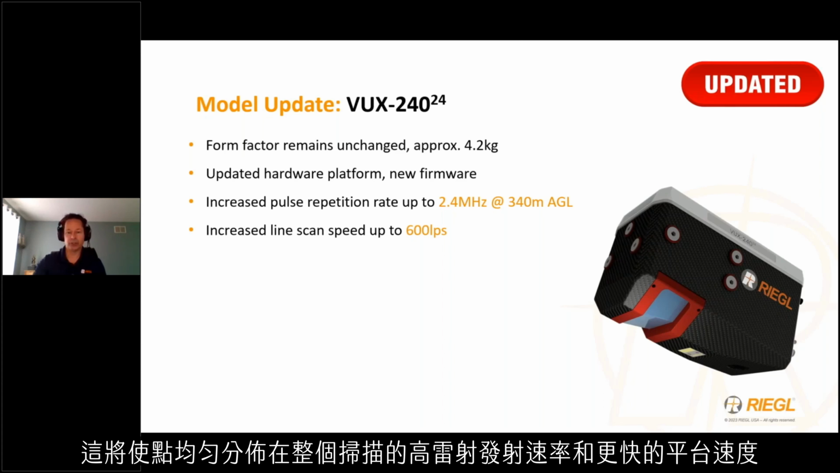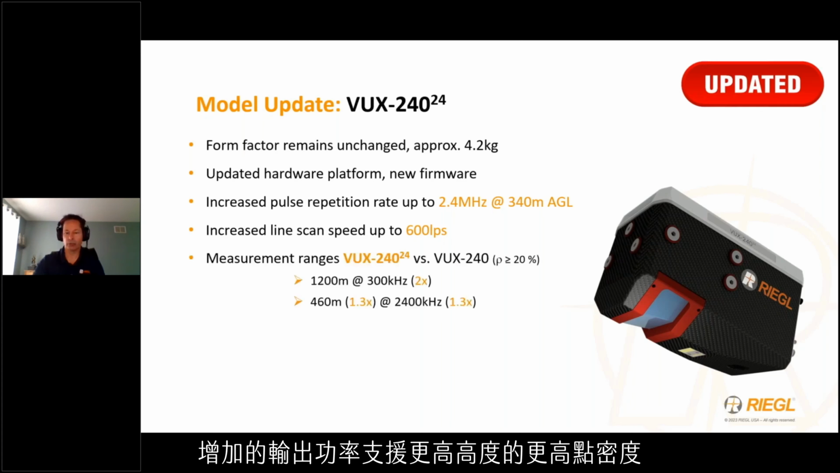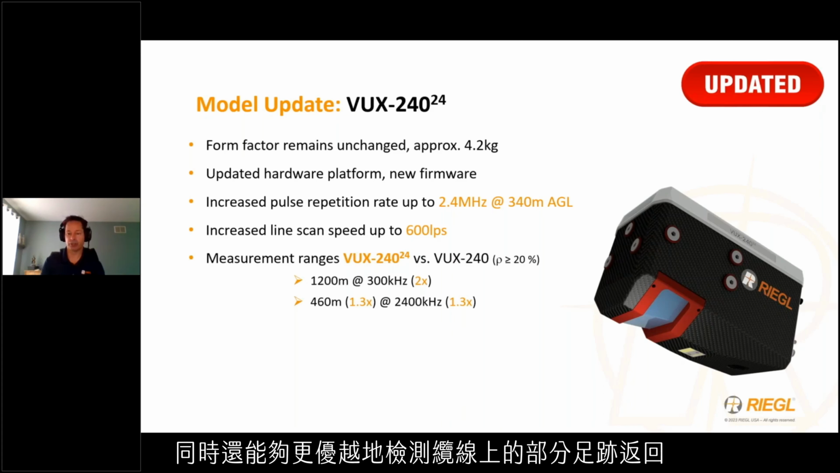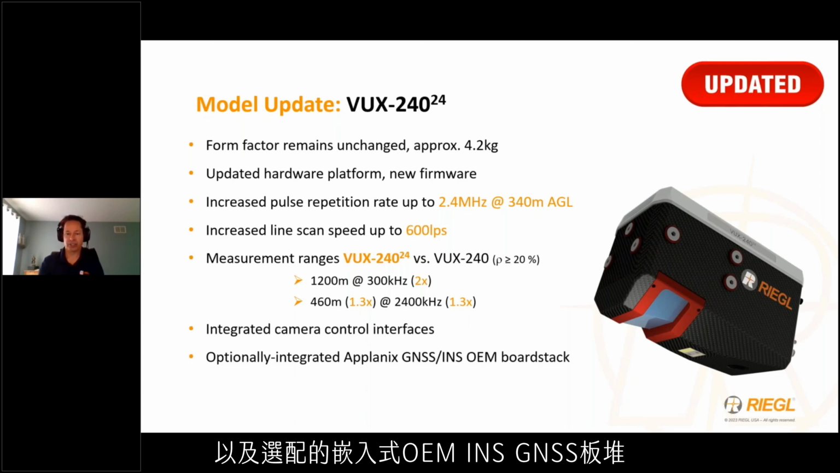And this will enable uniform point distribution across the entirety of the scan, high laser emission rates, and faster platform speeds. Increased output power supports higher point density at higher altitudes, but also superior detection of partial footprint returns on wires. And the camera control interfaces are now fully integrated, as well as an optionally embedded OEM INS GNSS board stack.